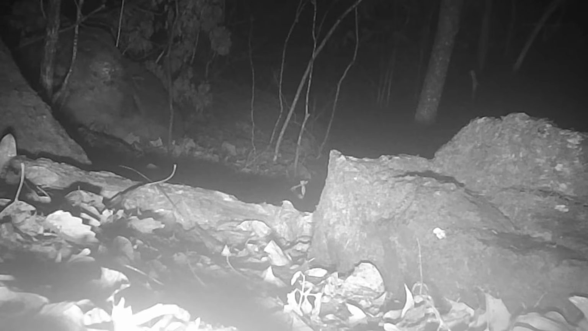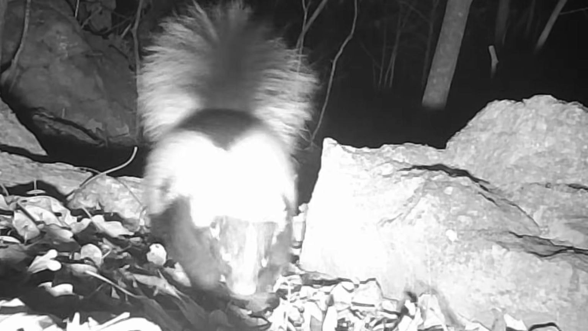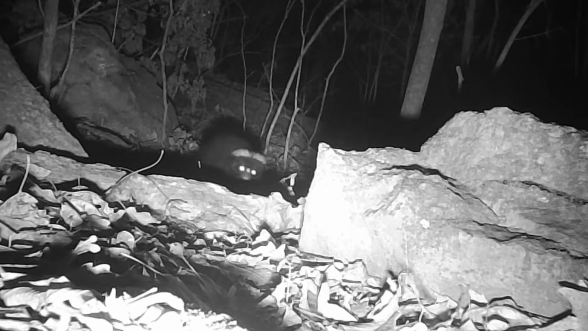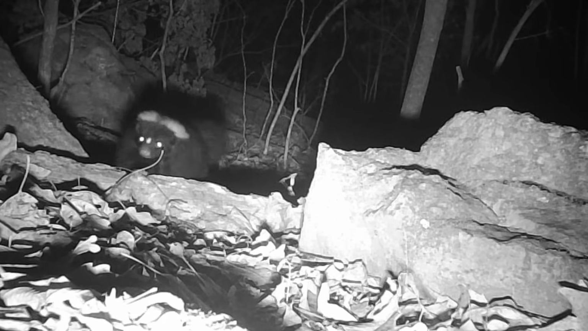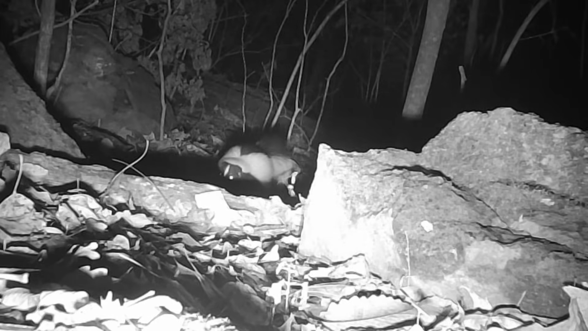All different types. Like a highway through here. And there's some pretty skunks too. Look at the tail on that one. Ain't that beautiful? And there's old Flat Top. Groucho Marx. He's comical.